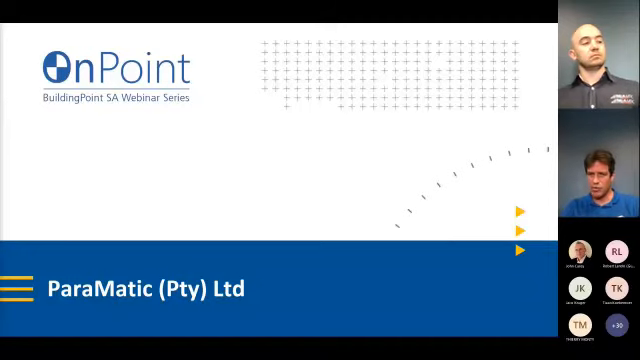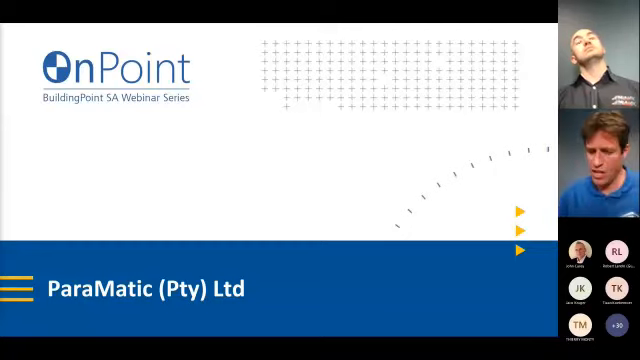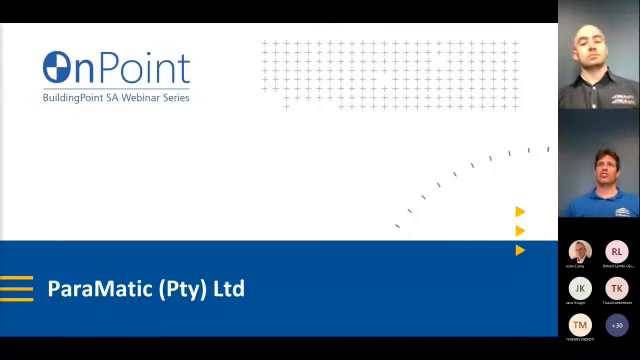Robert, how much would it cost to carry out a laser scan? So one thing about Building Point, which makes us different, I think, to every other supplier of scanners in South Africa, is that we don't do the scanning ourselves. We do not compete with our customers. We sell the scanners to our customers.